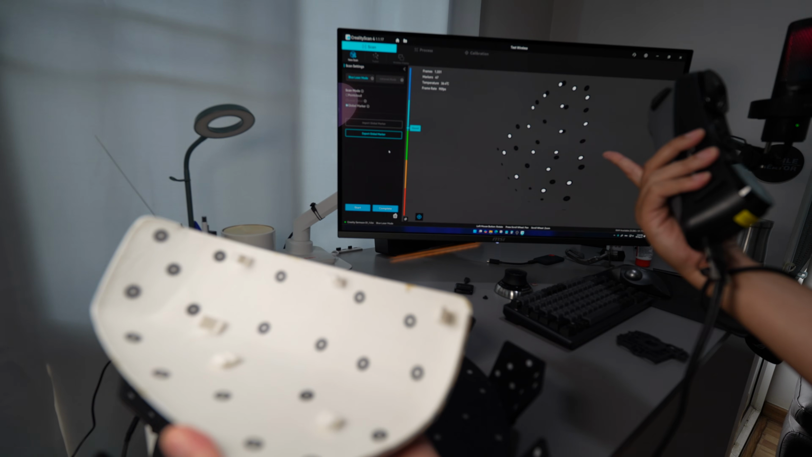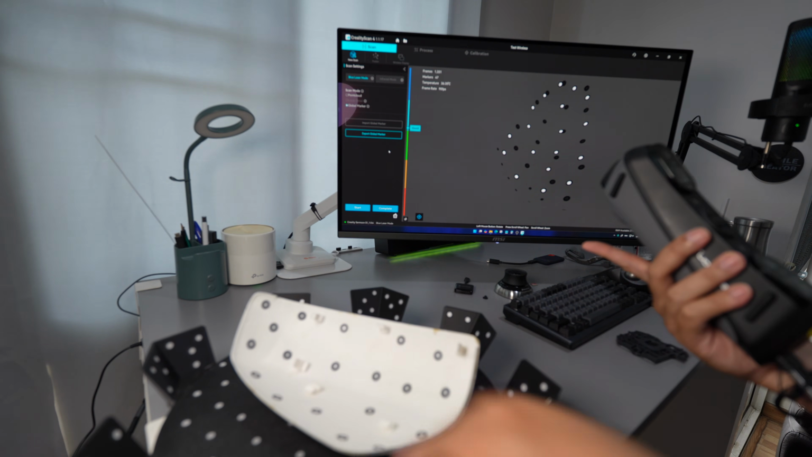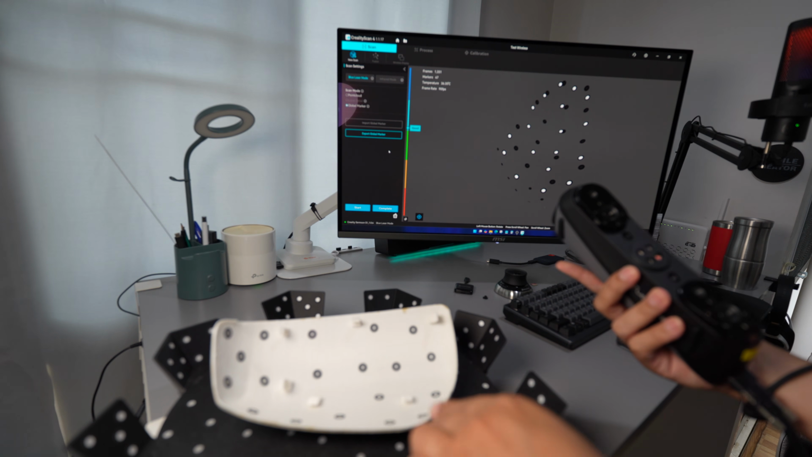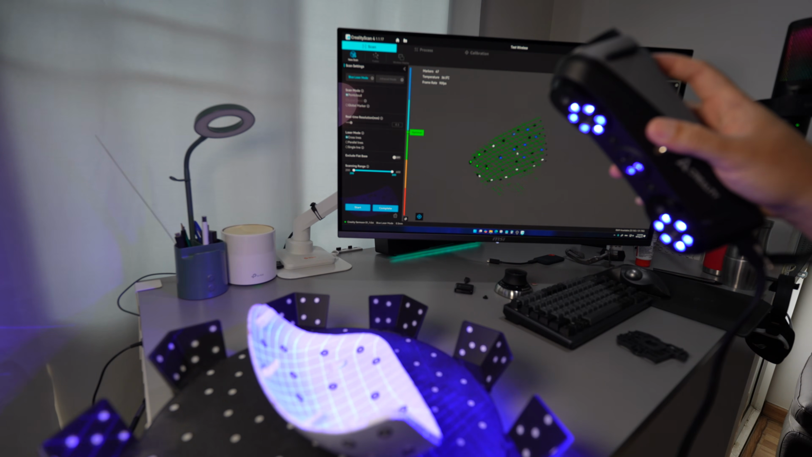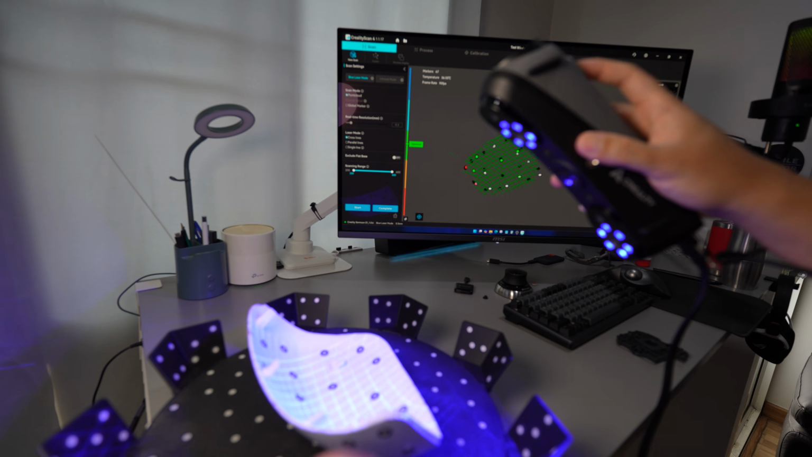Now I have already finished the global marker scanning. If I place this object on this turntable that's full of new markers, it will not detect the new markers. So it will only use the markers that were registered during the global marker process. Okay, so now you can see that it will only see the markers that were registered, but the markers on the turntable will not be detected.